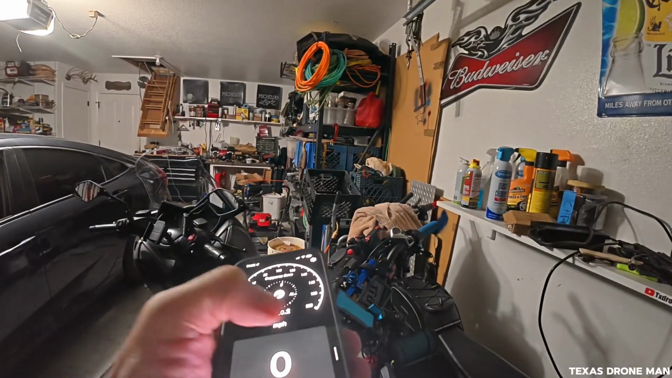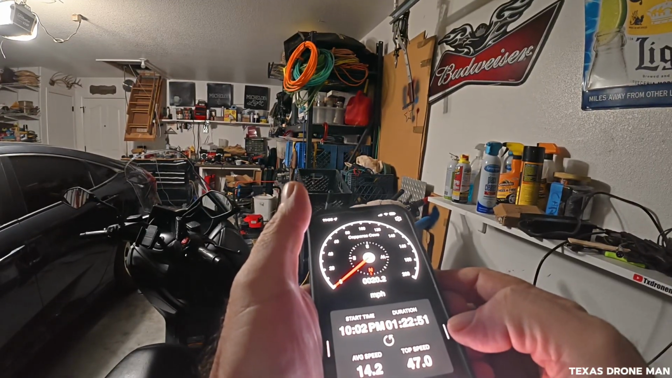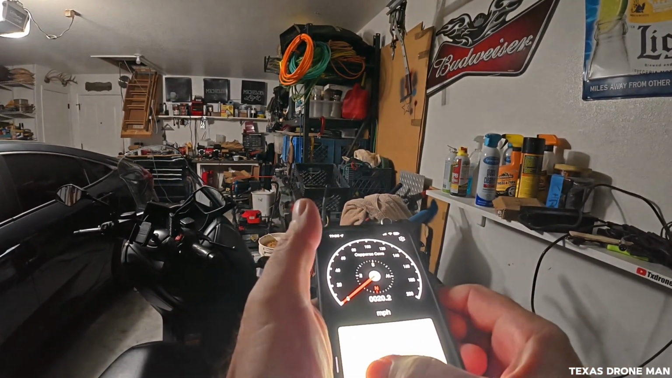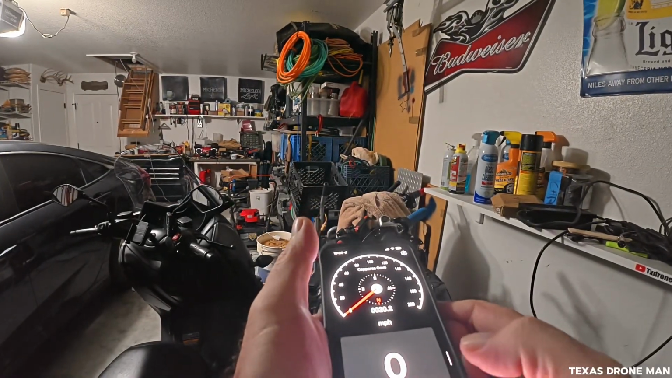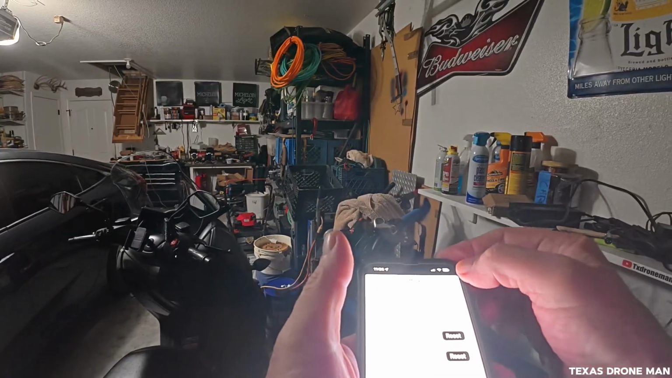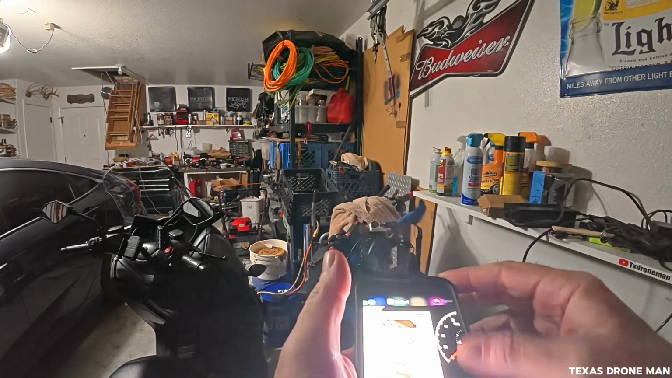Let's see. The one says 32 miles. Average speed 47 miles an hour. Top speed. Duration 1 hour and 20 minutes. Yeah, 20 miles wasn't too bad. I think I used like 3 or 4 volts. It don't do much. Like I say, it don't take a whole lot.